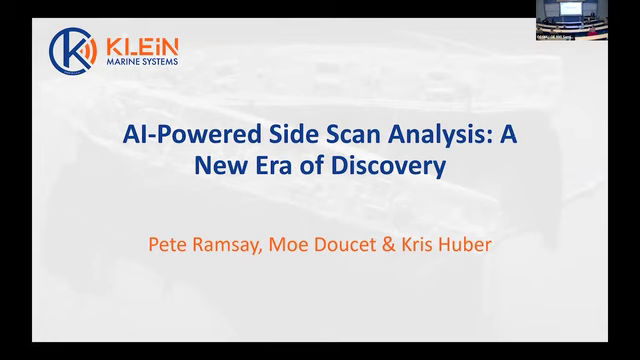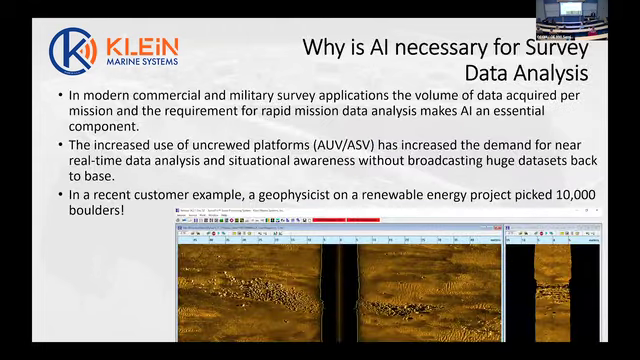So the title of the presentation is, obviously, AI-powered side-scan analysis, a new era of discovery. And this is not AI that you need to be scared of. So why would we need AI for survey data analysis? Well, we're finding now that with modern commercial and military survey applications, the sheer volume of data that's required in a single mission or multiple missions and the rapid turnaround time makes AI an essential component to your processing routine.